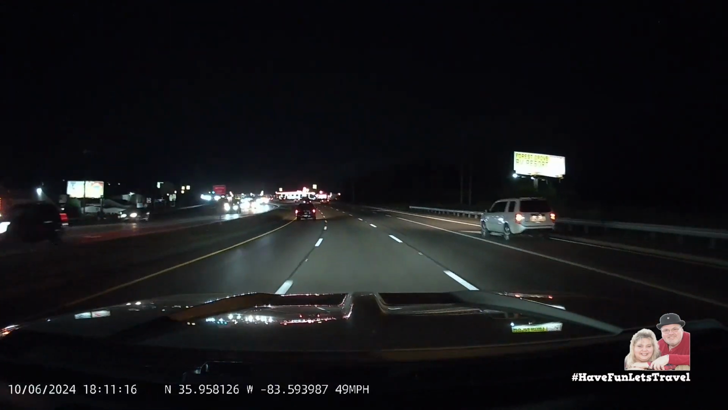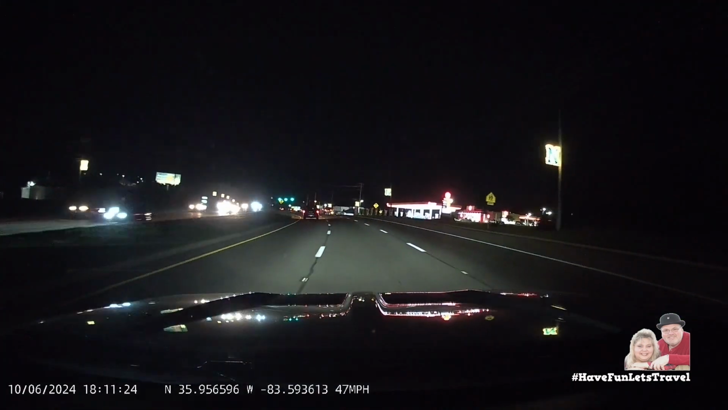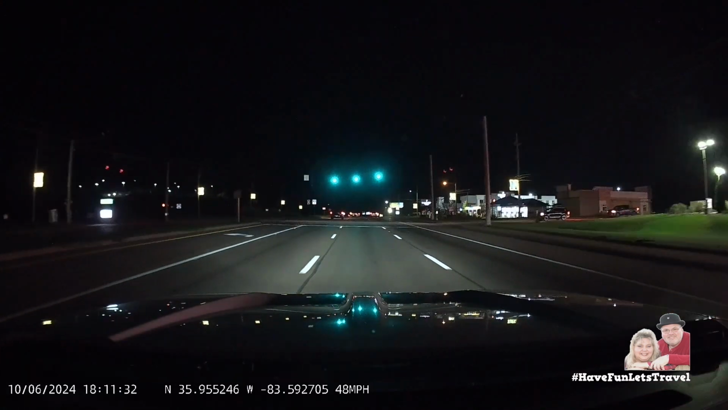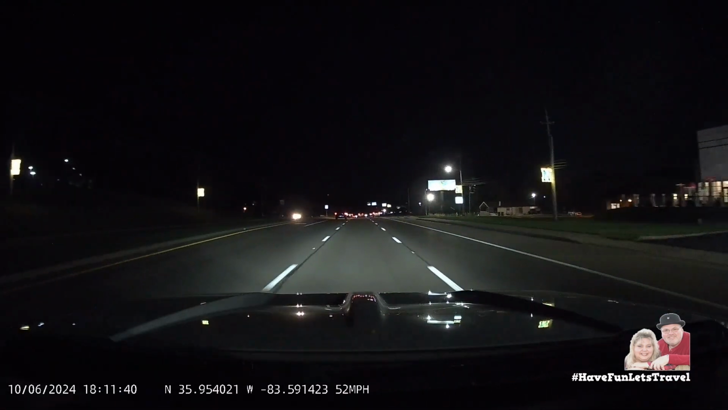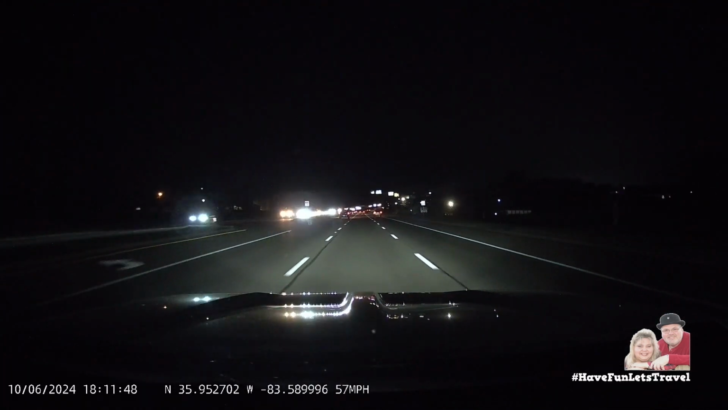And to make things easier for you, we left the data on the bottom of the screen in case you would like to write down some of the coordinates to help you planning your next visit. We also included chapters in the description just in case you want to watch the video again and jump to a specific time marker or location in the video.